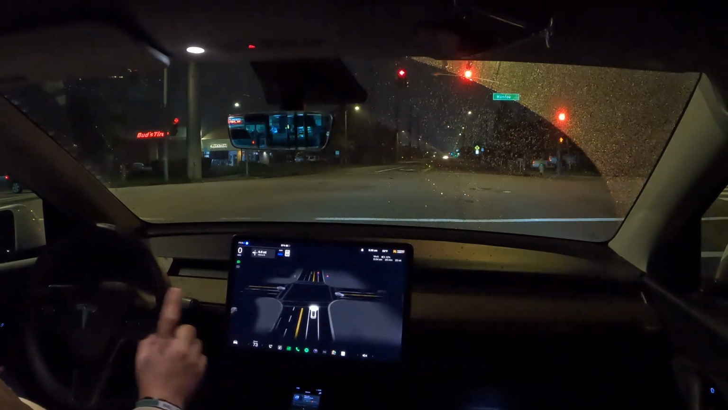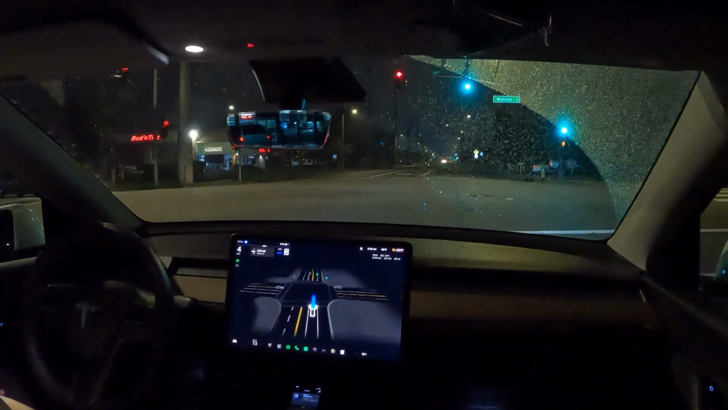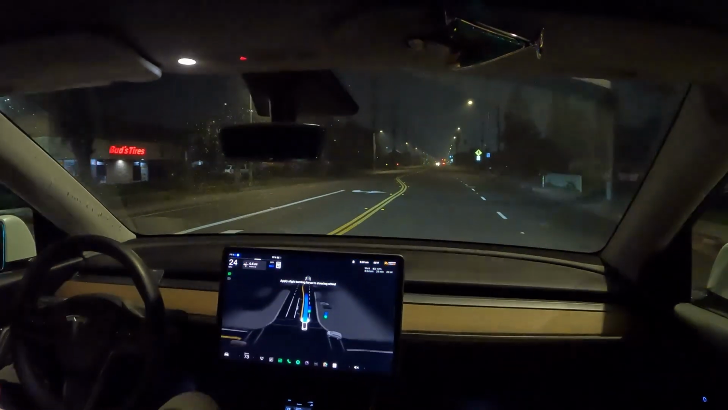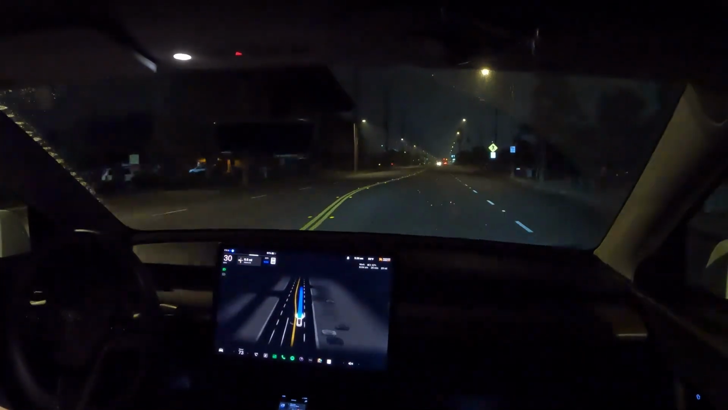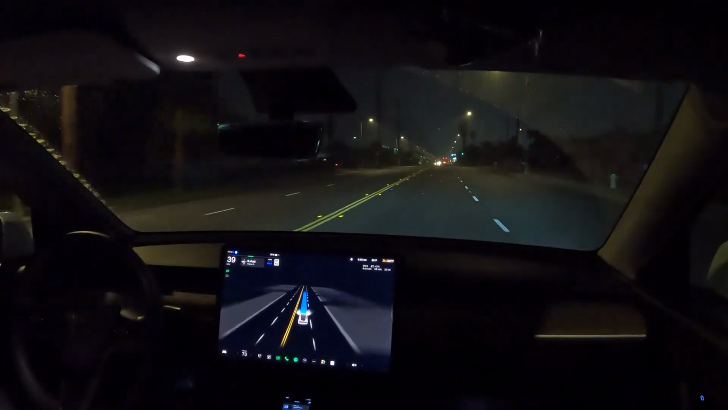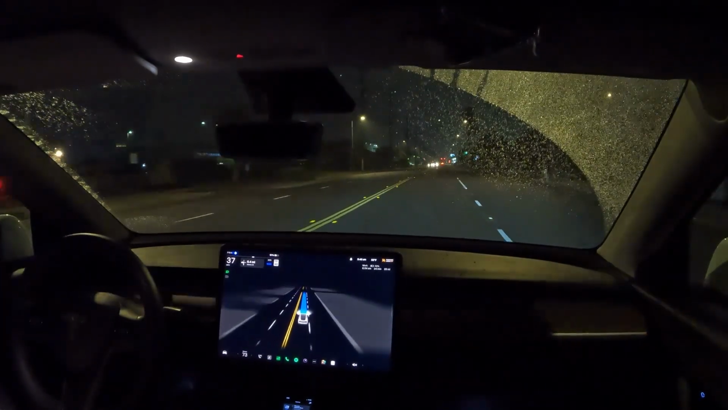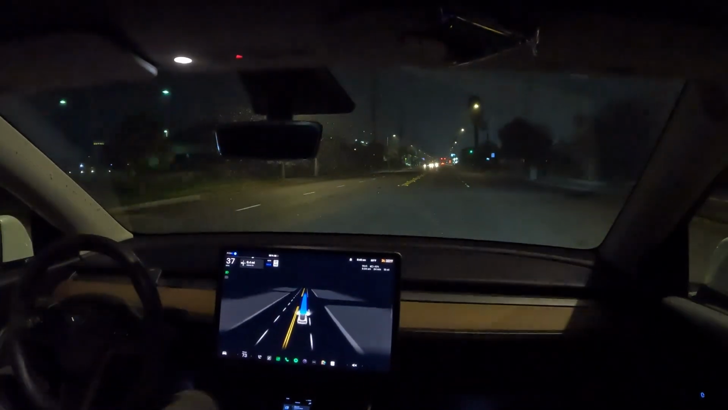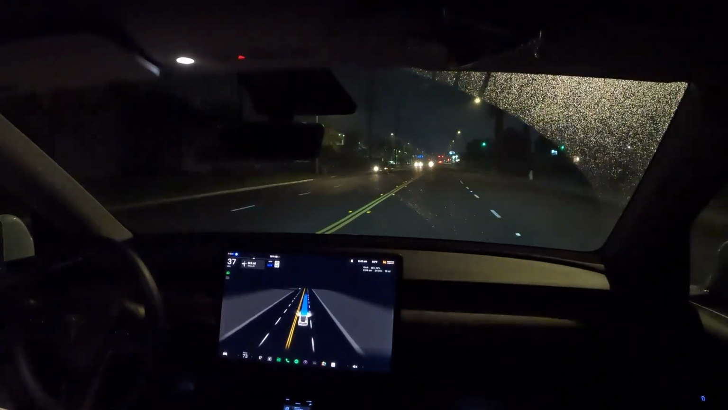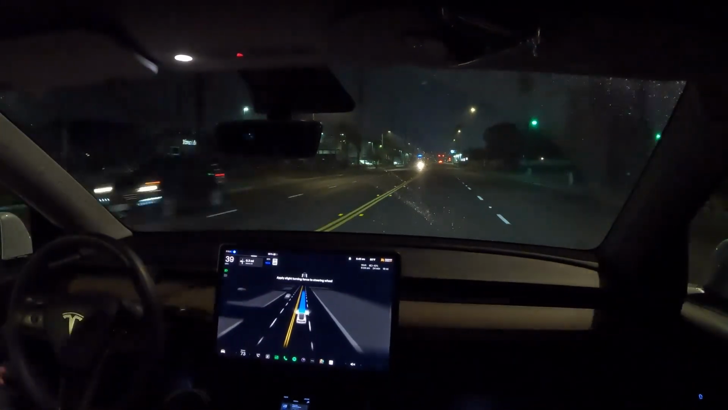I still haven't seen the wipers turned on. Alright, here we go, green light. Let's go. That was actually a smooth takeoff. I did not feel any pull or anything. It was pretty smooth. Right here is kind of like slowing down. It's not sure. Again, the speed limit here is 40 miles per hour and it's doing about 38, 39.